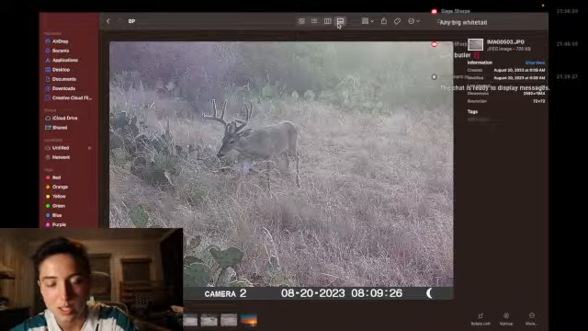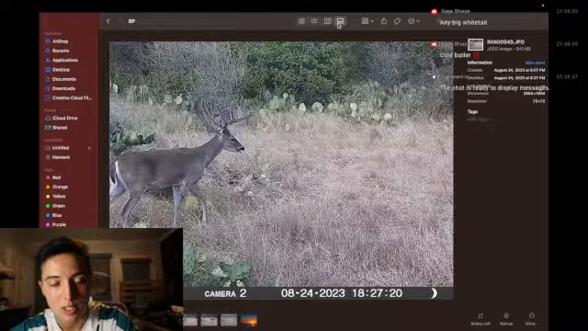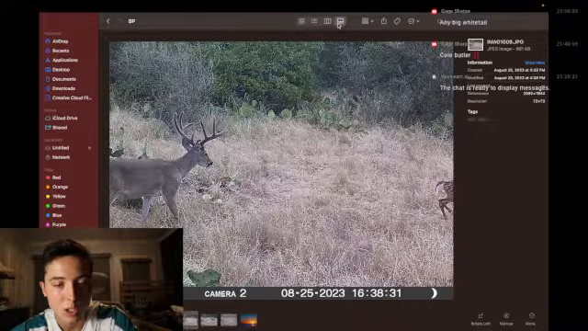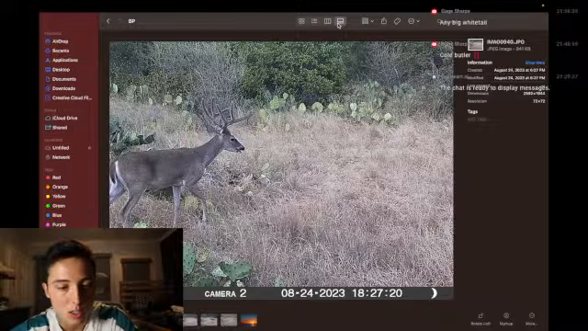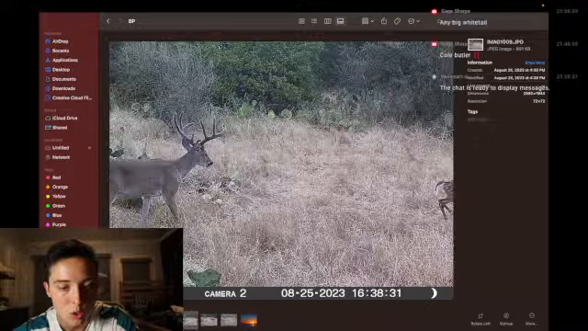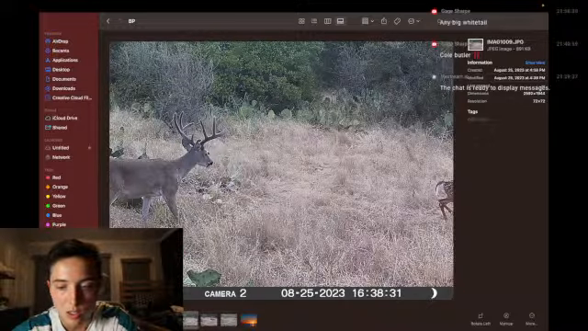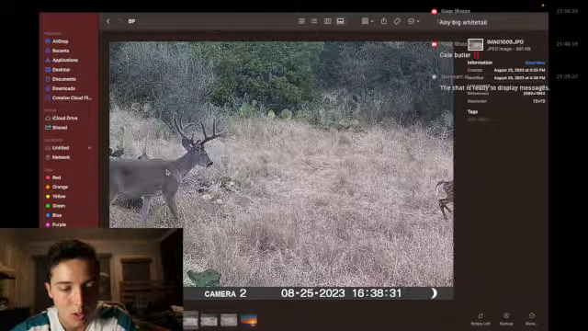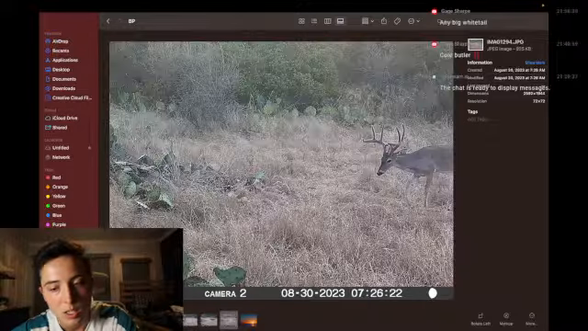That's not a bad one, but he's young. That one is George for sure. I mean, George is medium age. Honestly, I don't think that one's George. That one's George for sure, because you can see the nook, and he's a little bit bigger bodied. It's hard to tell right now.